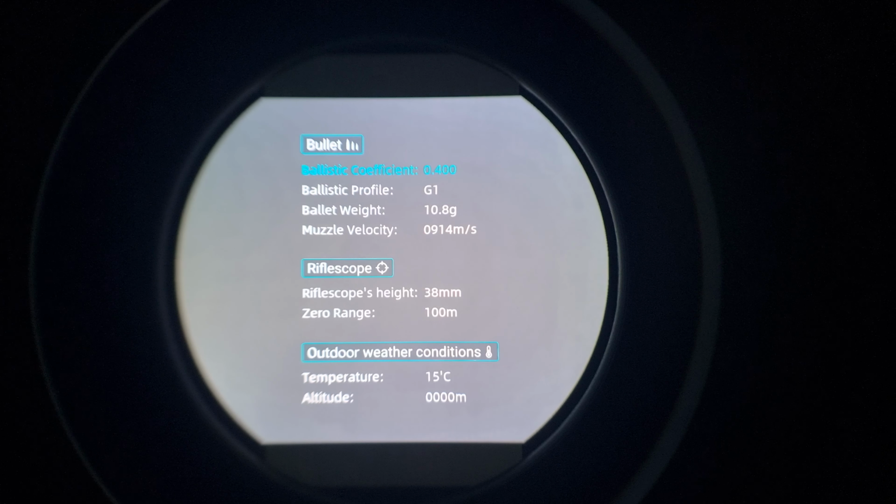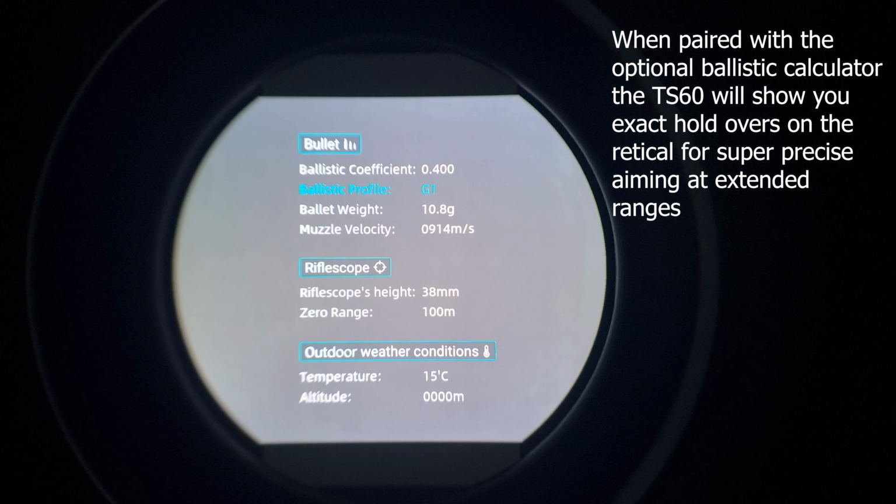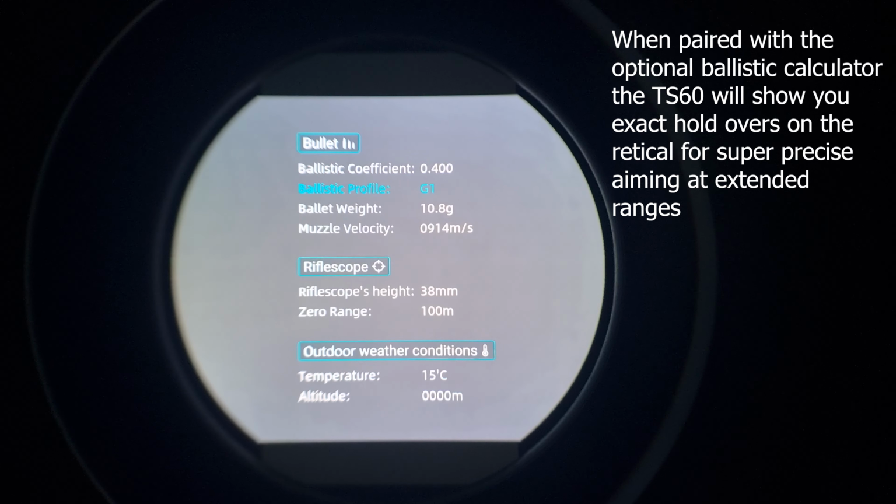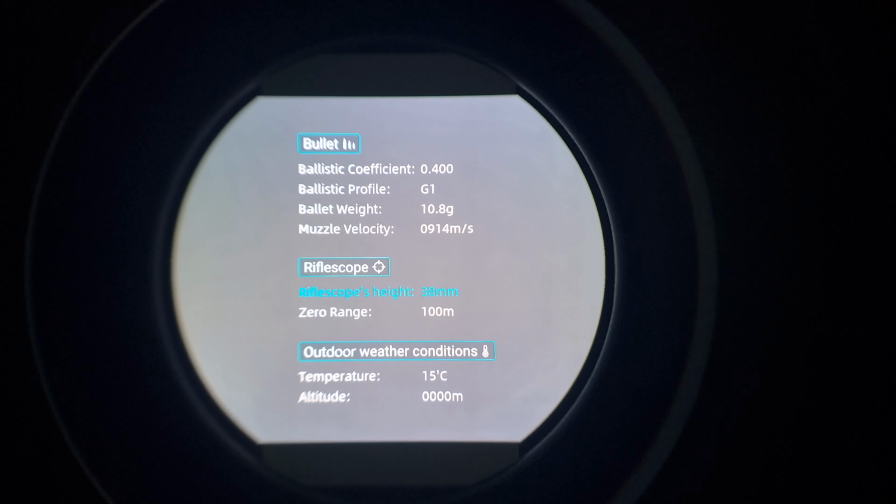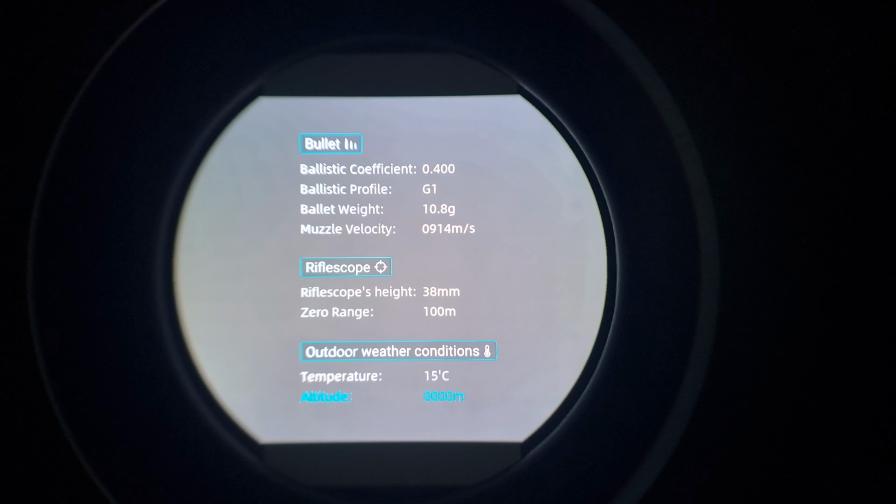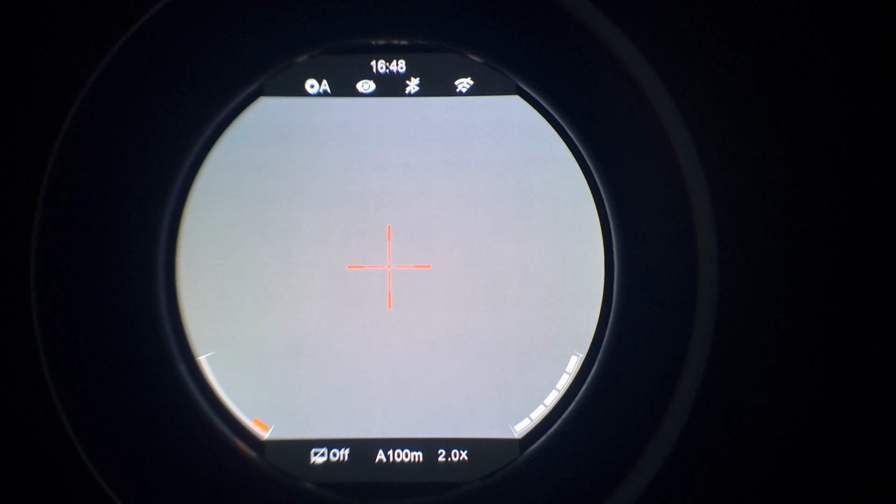I did have a quick look at this the other day. So it's very similar to what you put in most of your other apps and things that give you a ballistic calculation. It's got the profile G1 or G7, bullet weight, muzzle velocity, scope height above the bore, zero range, the basics. I haven't been able to try the ballistic calculator, but it's one of those things: if you put good info in, you usually get good info out. I've used them on other devices, but I haven't used them on the Infiray ones yet.